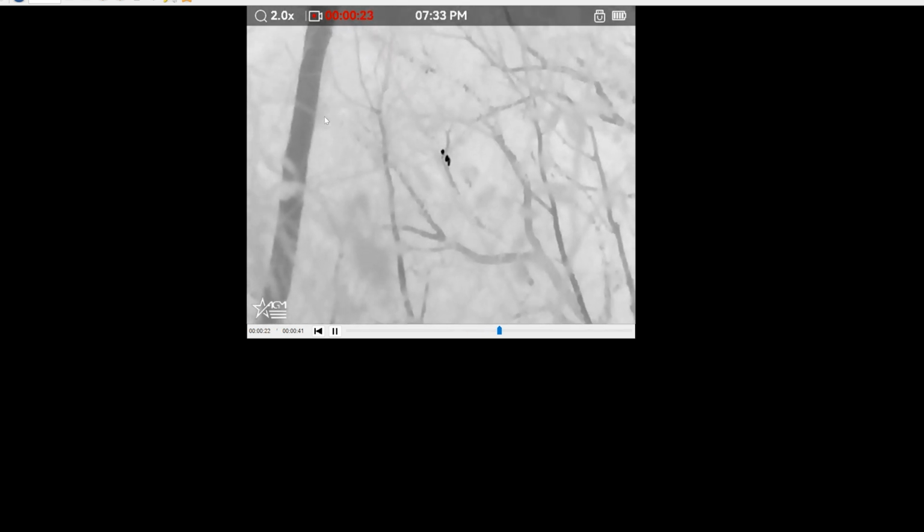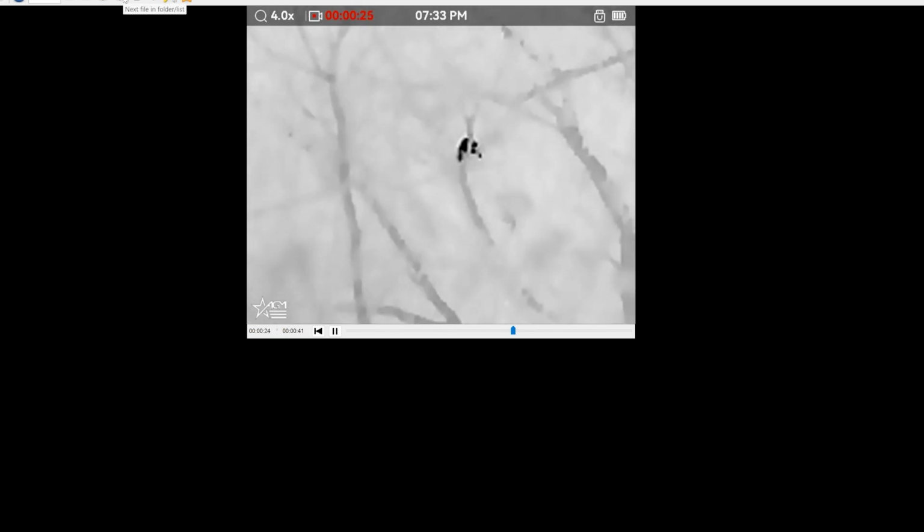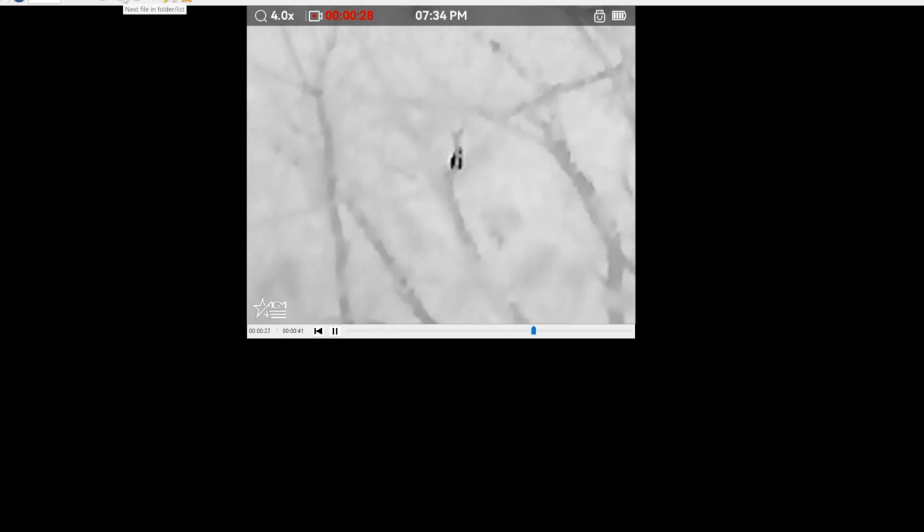And this is on black mode of that squirrel moving through a tree. So pretty impressive to be able to see that far away on such a little animal. Moving on from there, there's my truck when I popped out of the woods. It's been sitting for about 4.5 hours.